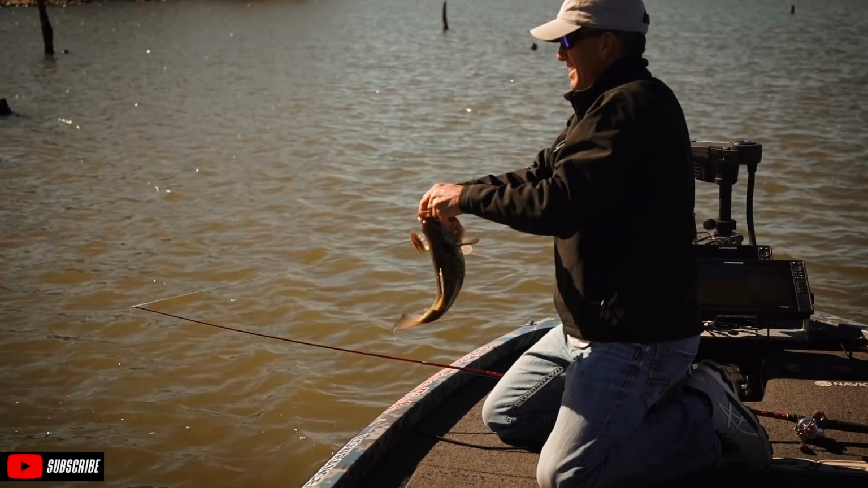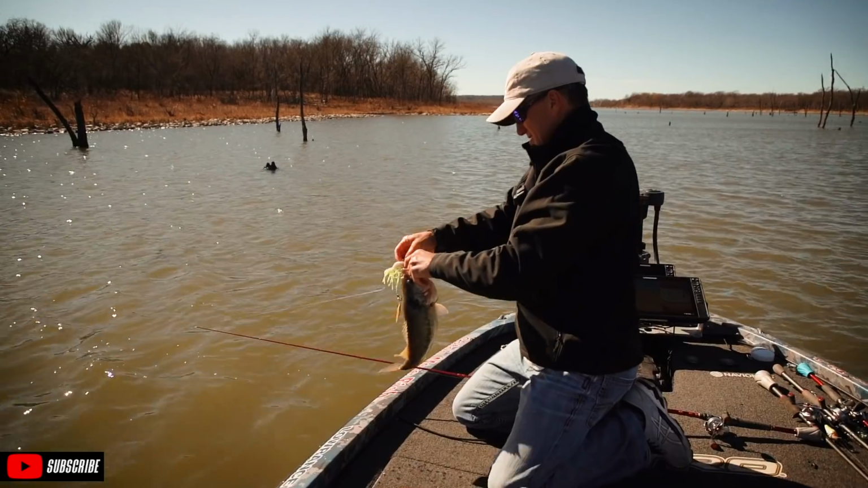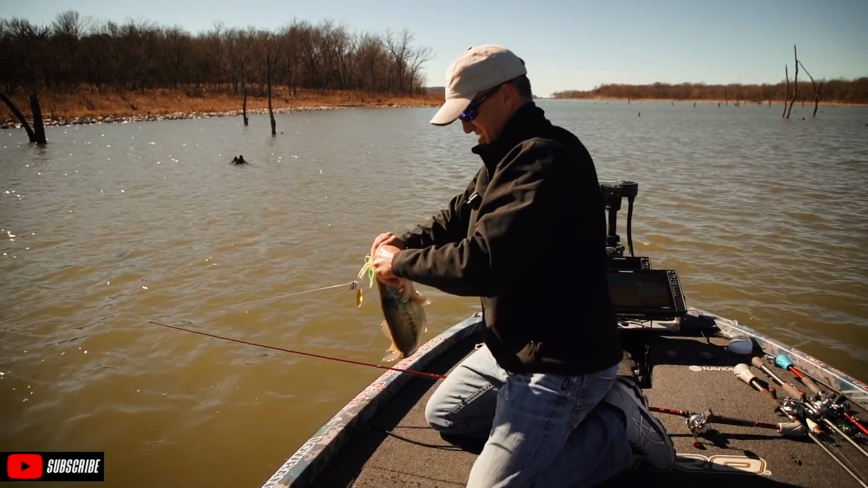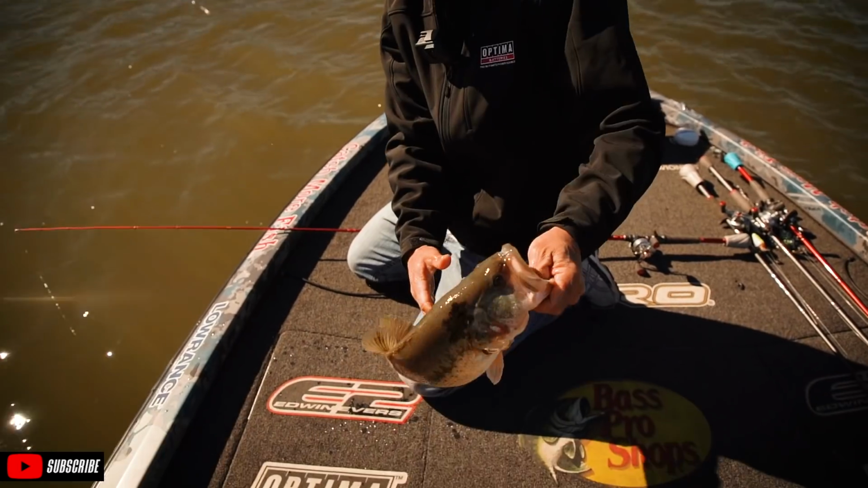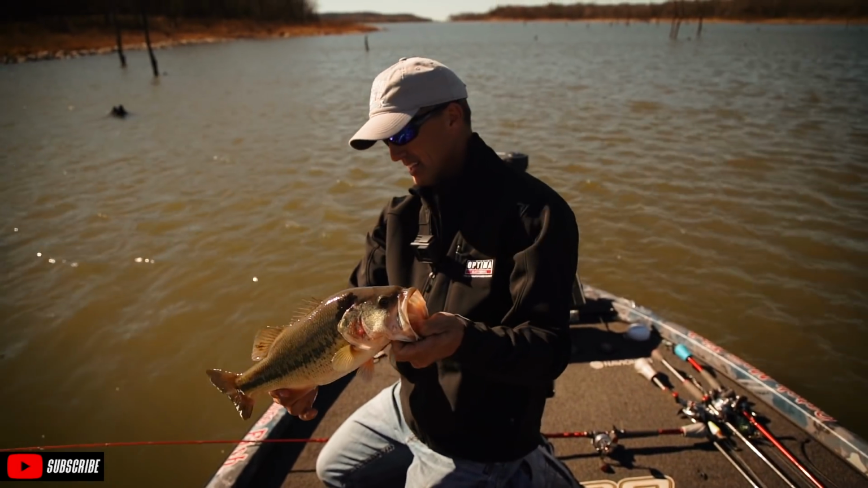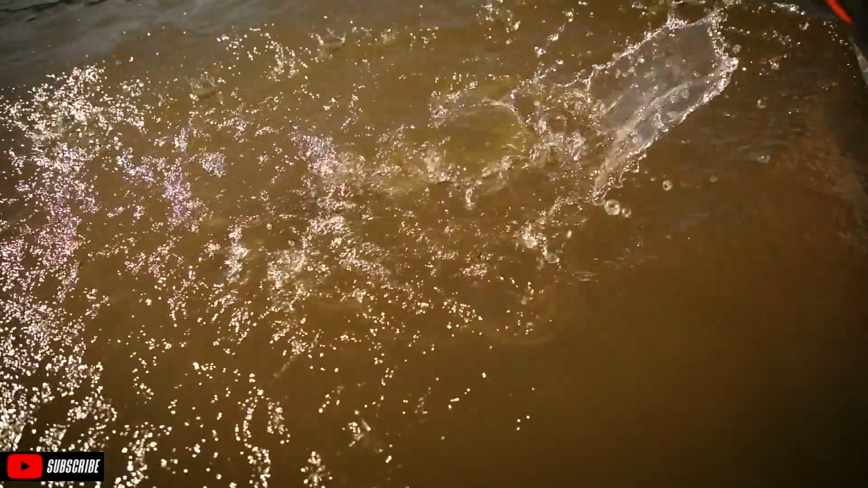He had to go down on that bait. Try to get him unhooked here if I can. All right. So that's our first bass. I would definitely call him a 3-pounder. Awesome. All right, let's let him go. Thanks, buddy. Thank you.